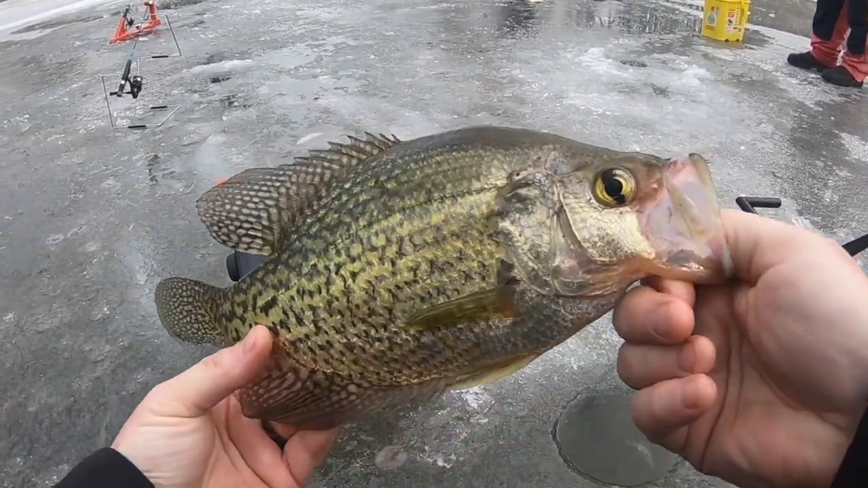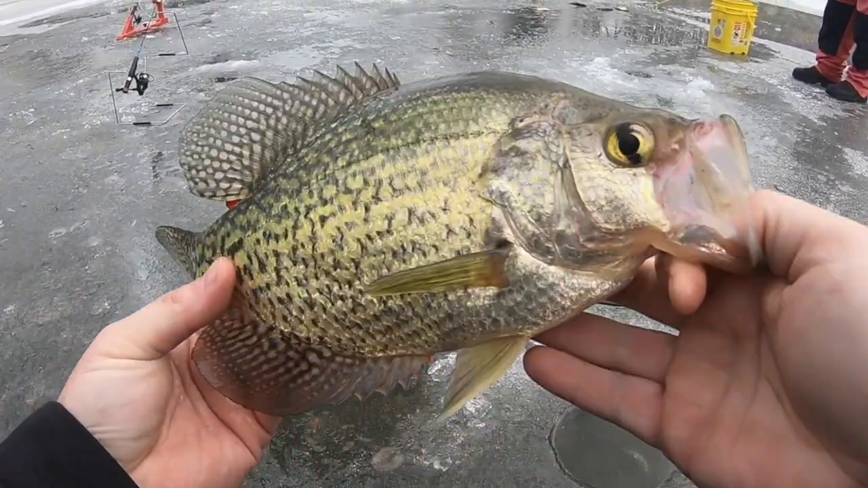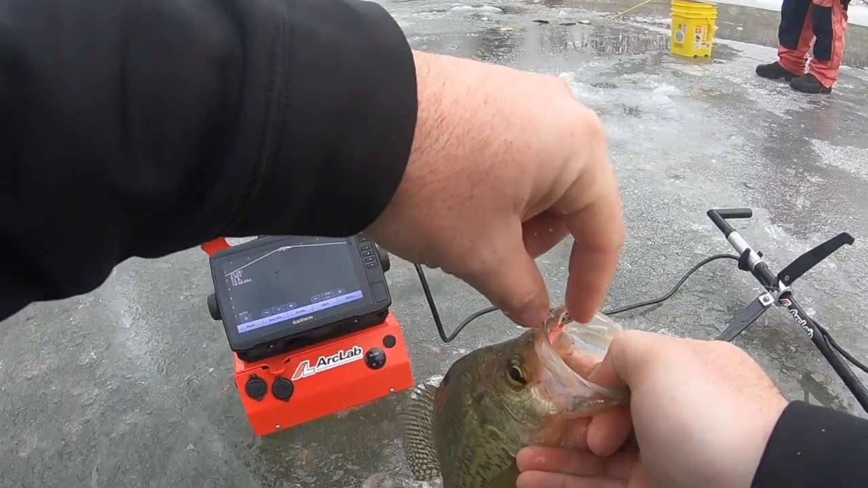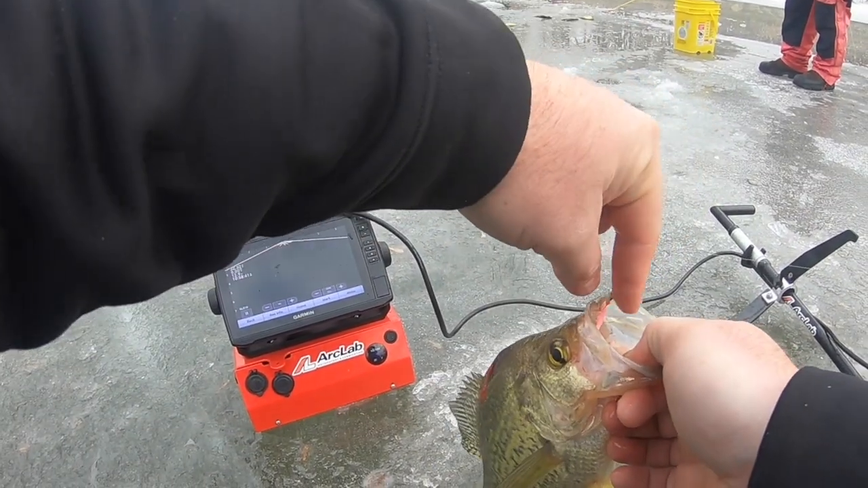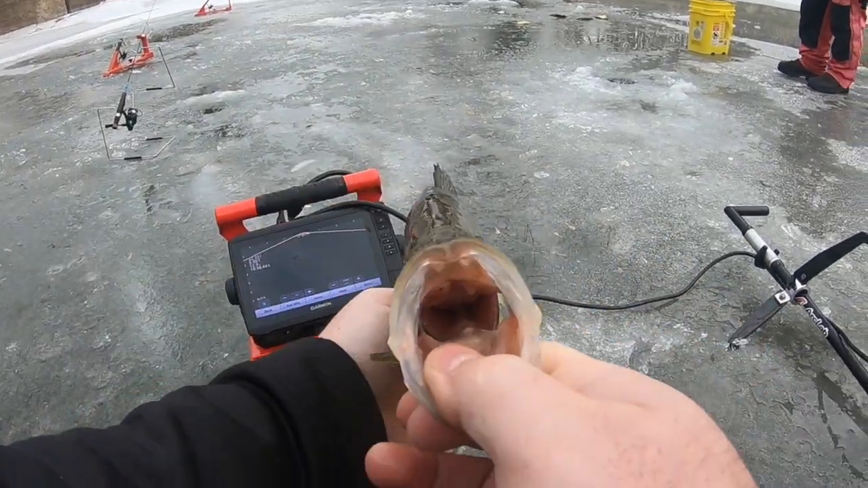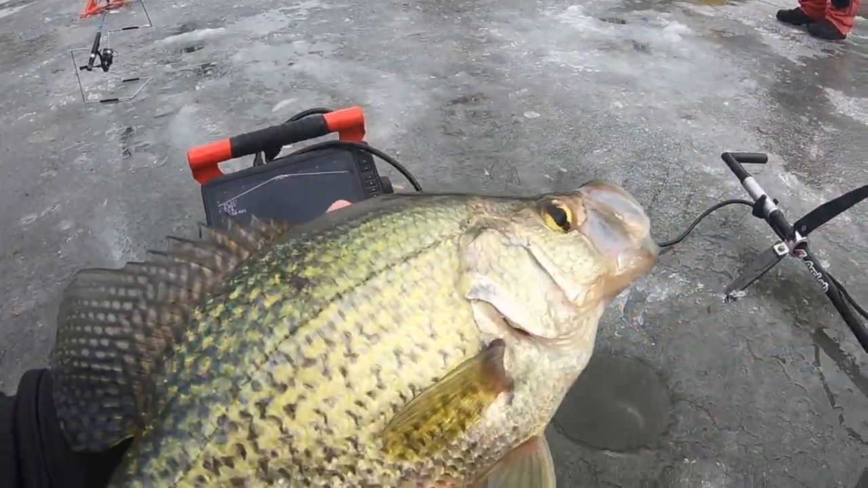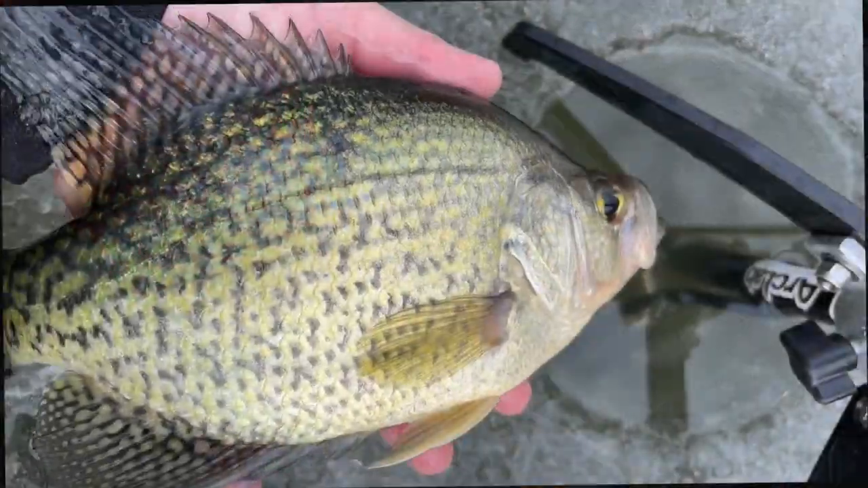That's the only fish I've had come in and actually just crush it. Right below the ice? Yeah, right below the ice, like 2 feet under. That is a big crappie. It might be close to my second biggest of the year. Oh, guys, we're going to let that one go. That's a tank.